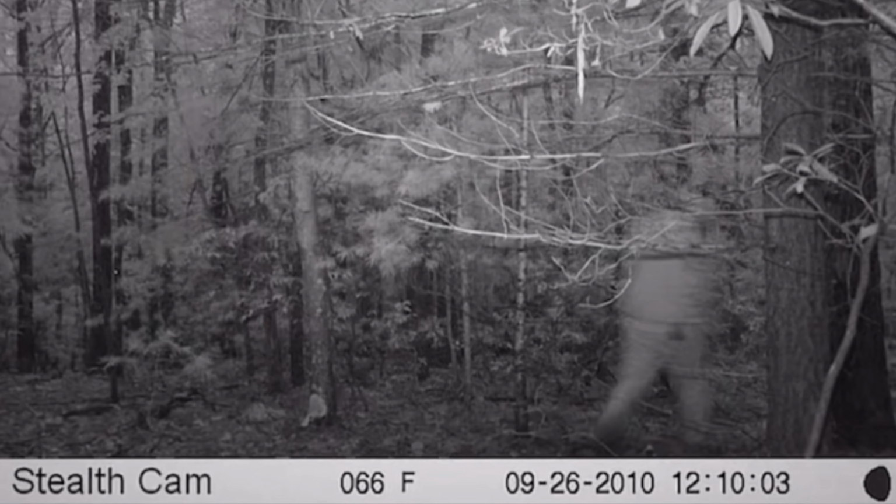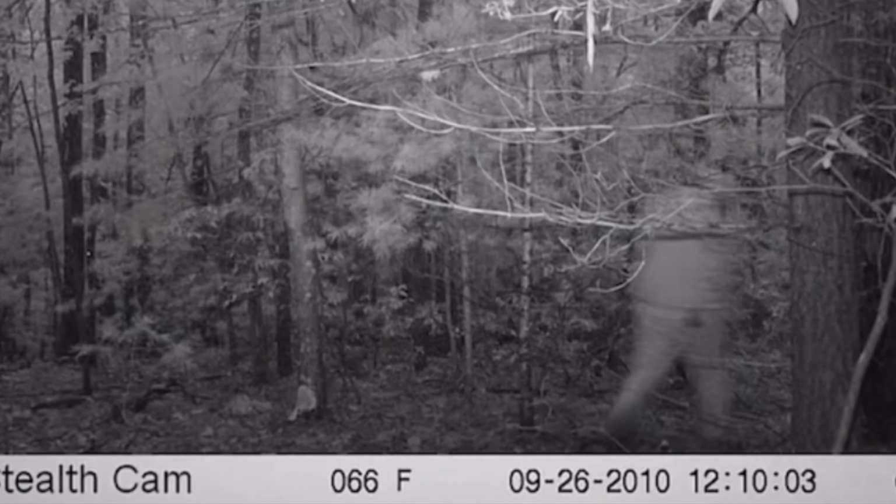But this isn't the scariest part. One of the captures within this burst captured this. It's a very close-up shot of an overexposed face. It looks very supernatural as it's strangely bright. And the camera does not have a flash, so there would be no reason for the bright appearance.